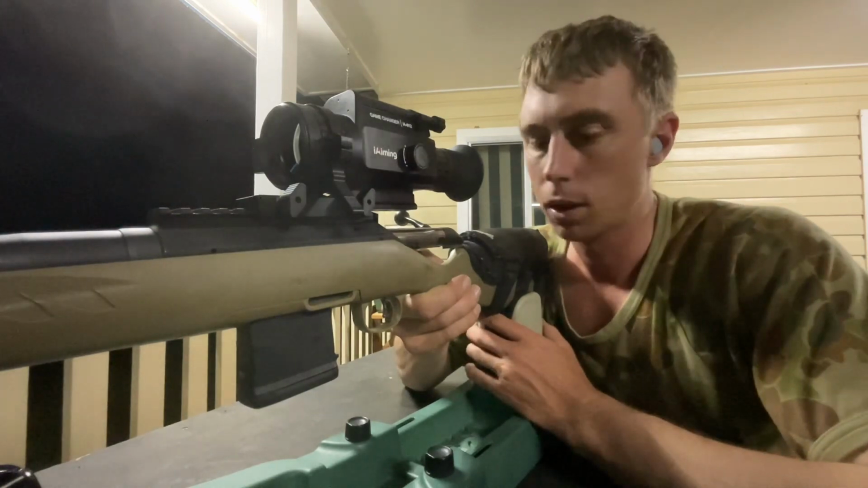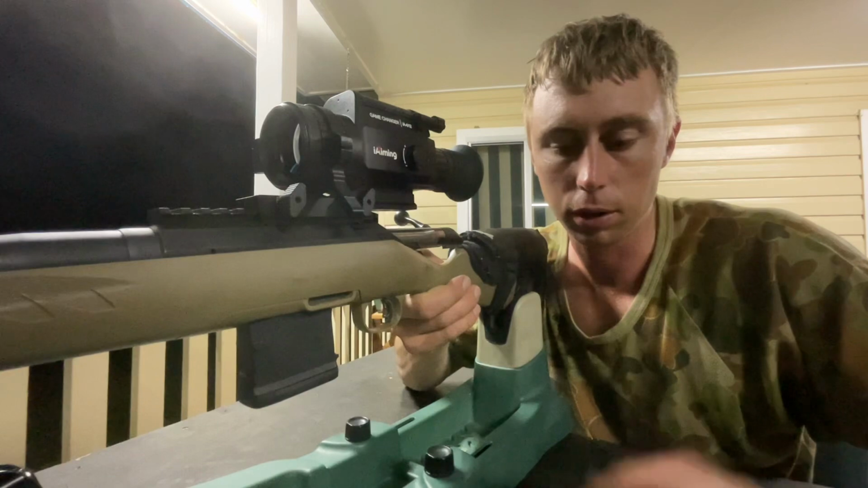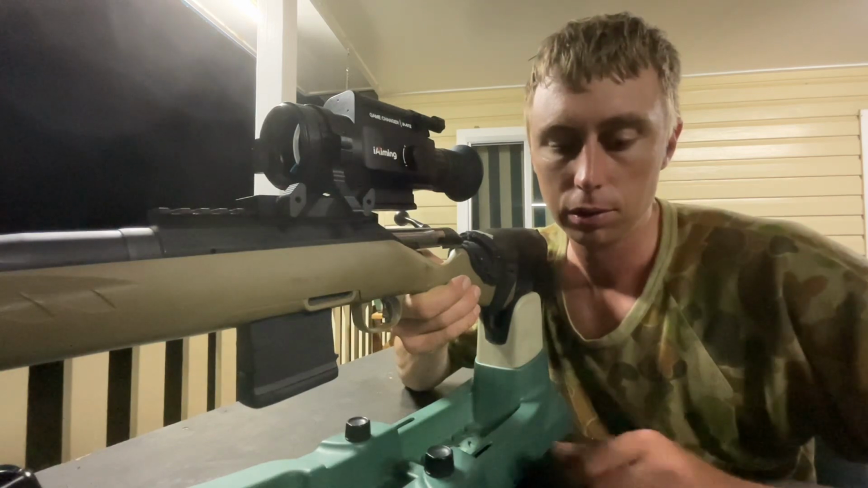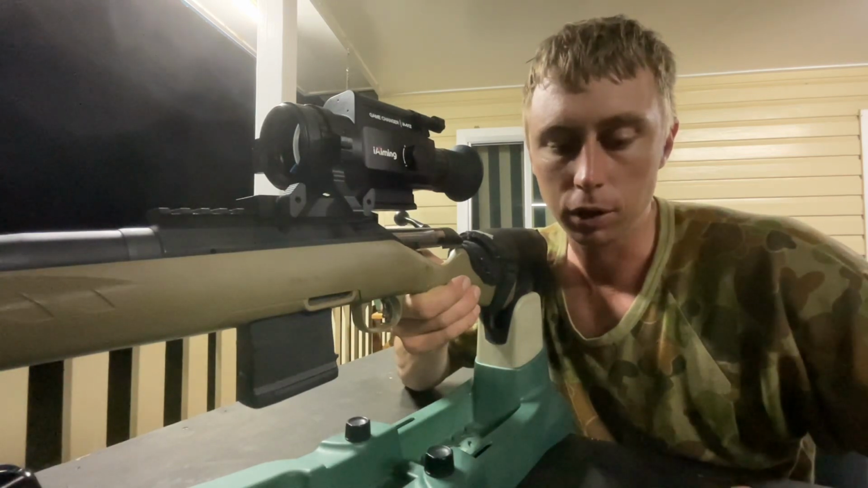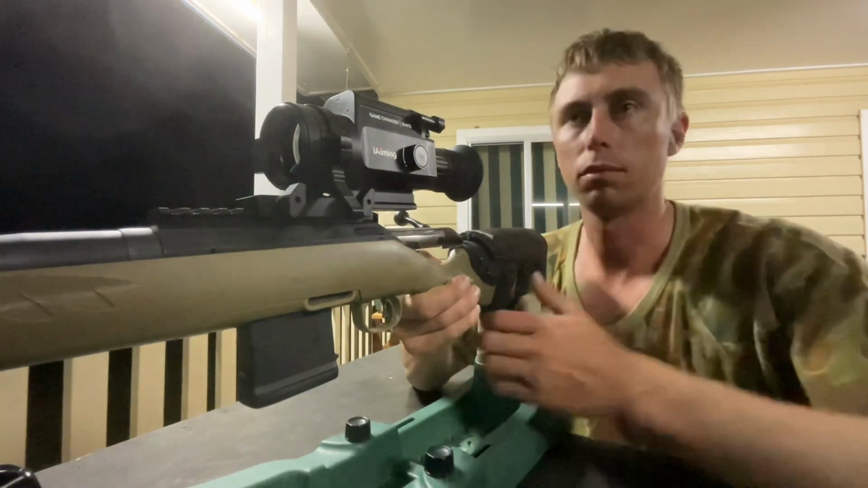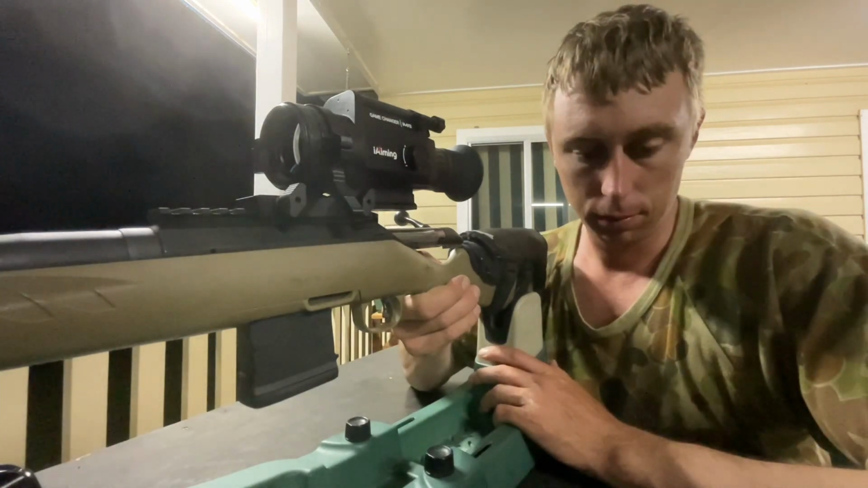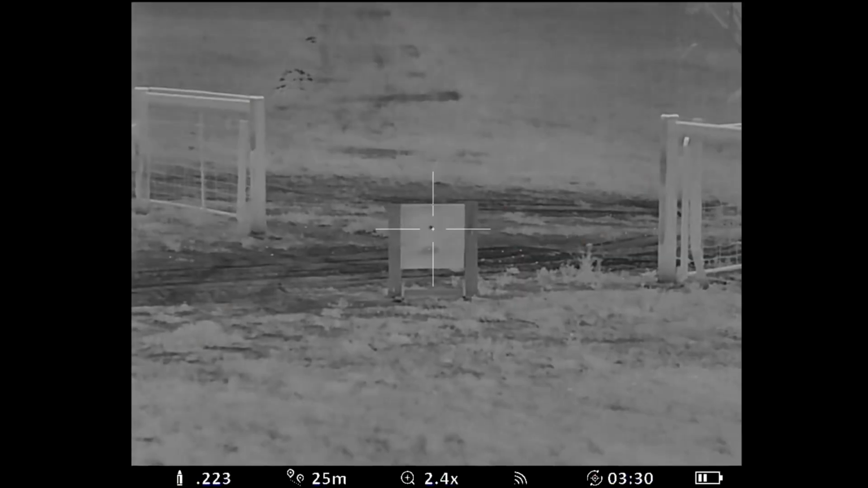But if you hit the record video on your phone or your smart device, it will record at normal speed for some strange reason.